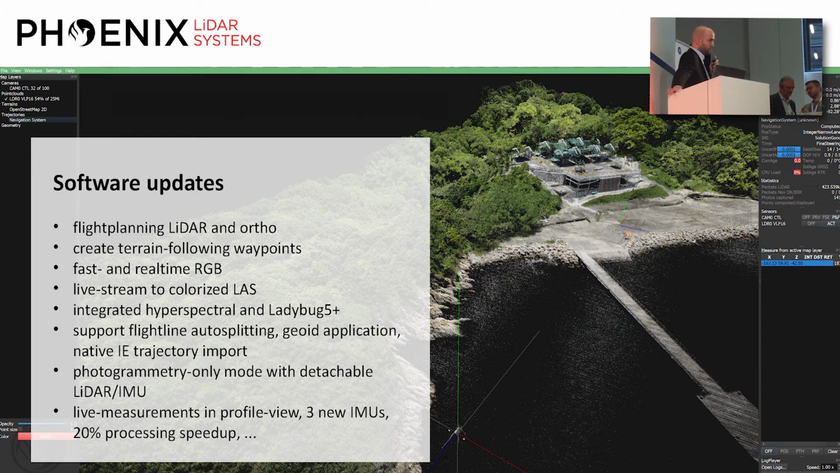We were asked for a photogrammetry only mode, so for those systems like the AL3, you can detach the IMU and LiDAR and just fly photogrammetry, which gives you longer flight times and less risk. So that's been quite popular. And then there's lots of other improvements, like live measurements in the profile view, or requests from customers scanning ditches and power lines for power line tag. So as you fly, you can already analyze how that power line is shaped.